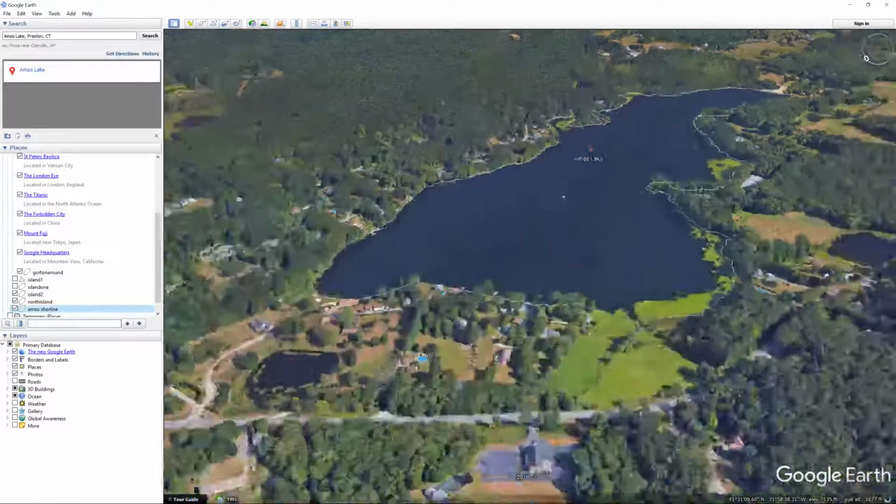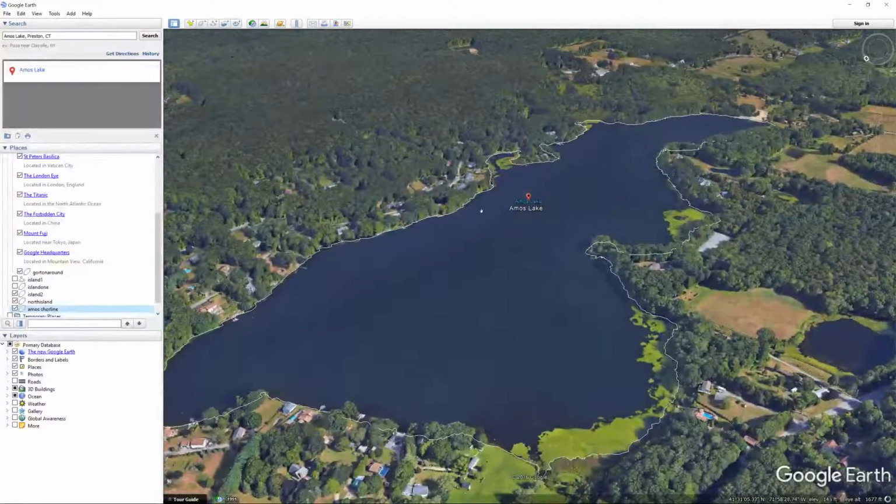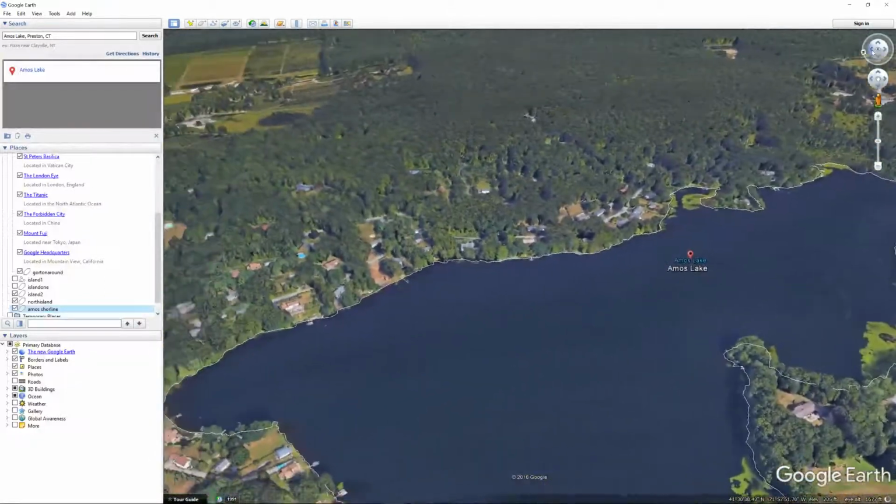You watched the last video. We made a contour map of Gorton Pond. Pretty basic one.